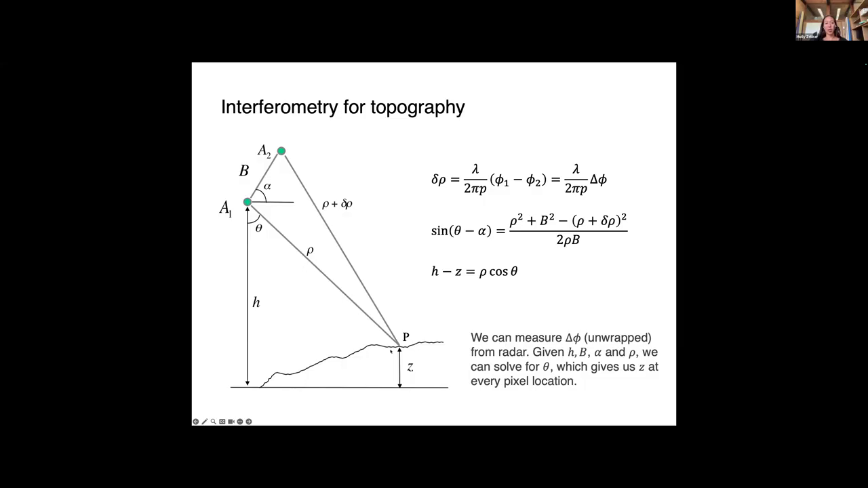So this is our range 1. And we have a second set of ranges from our satellite position at time 2. And here is our range plus some difference based on the spatial difference between the two satellites in time.